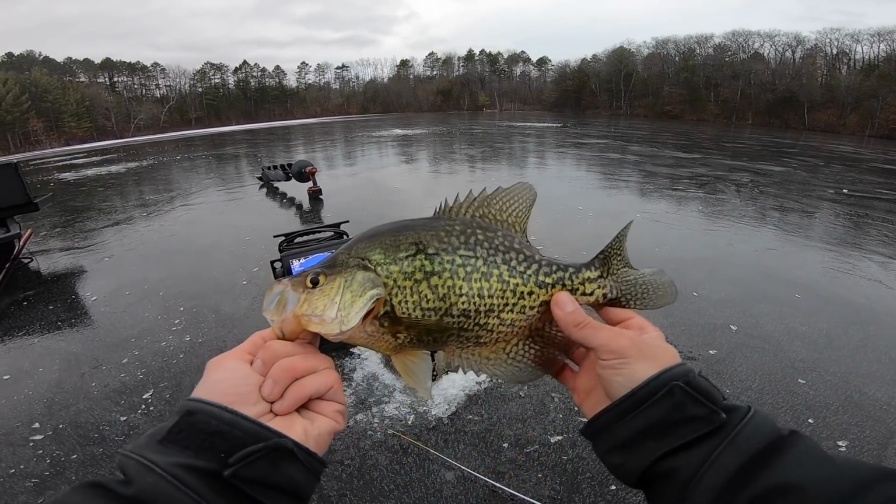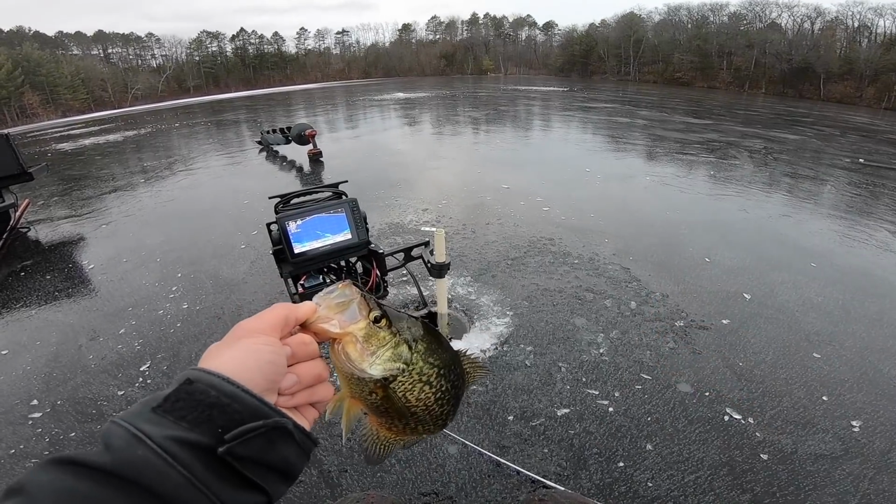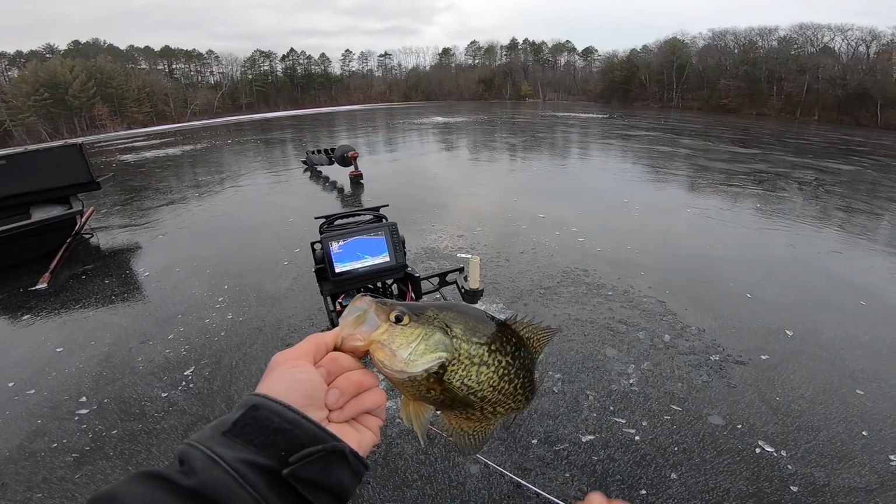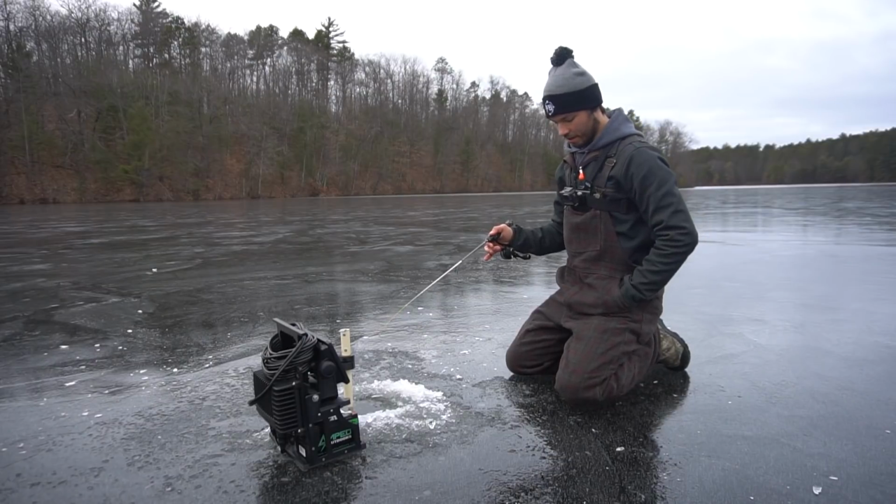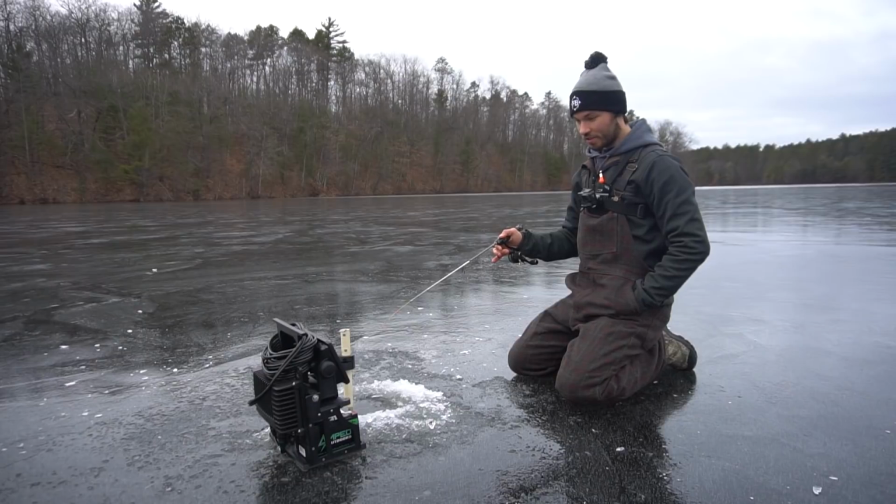So I'm gonna get her back down. There's obviously fish down there. I gotta figure out why I can't see my jig right now, but apparently it doesn't really matter. All I needed my Garmin to do was get me on top of the fish, which it did. So that is awesome. All right, so that was exciting. Freaking first drop down, nice like 12-inch crappie. Definitely a lot of crappies down there.